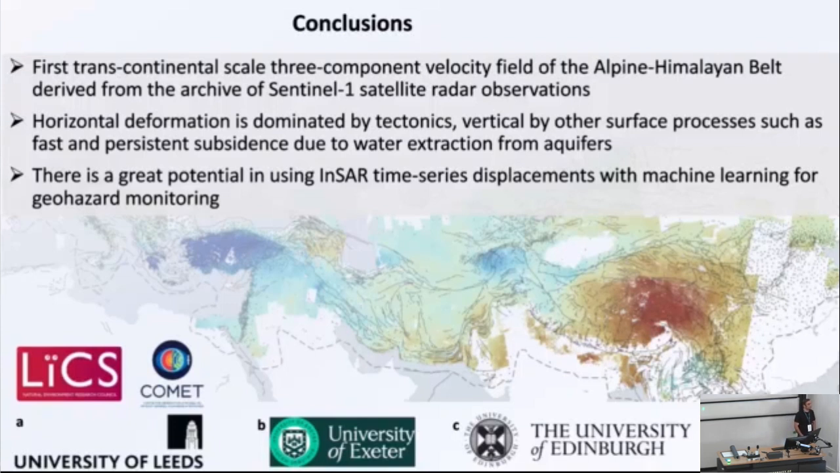Okay, yeah, so I was wondering, with the hazard warning systems that you've shown, which look really good, do you have a way of communicating that with the populations on the ground when you see these things occurring?